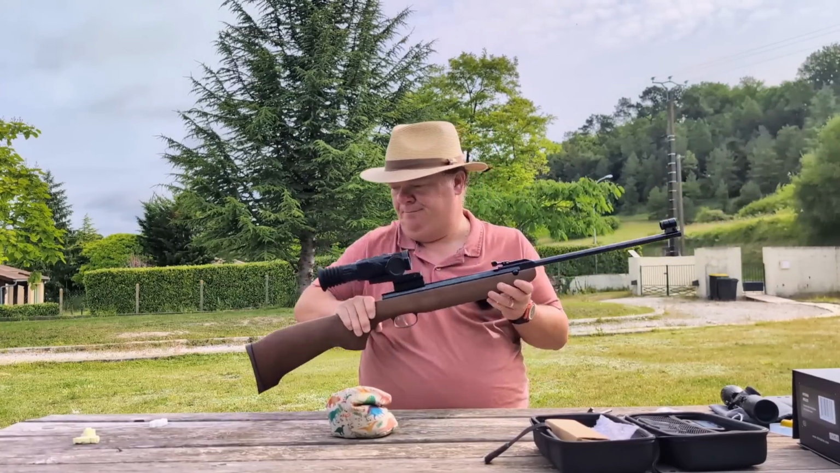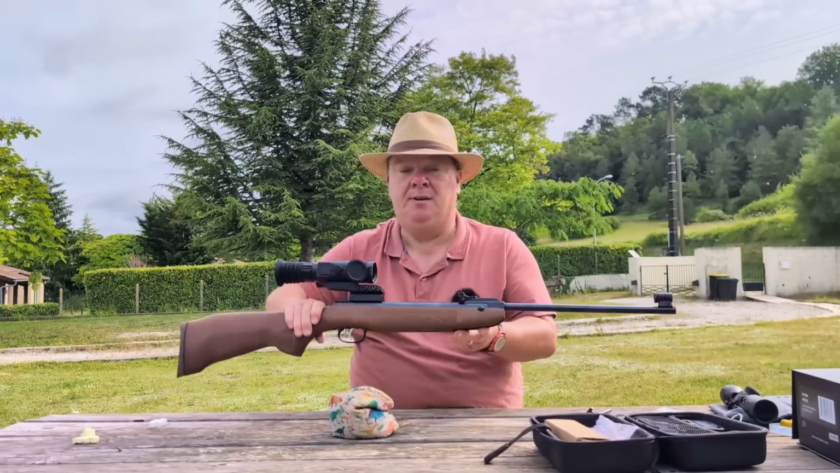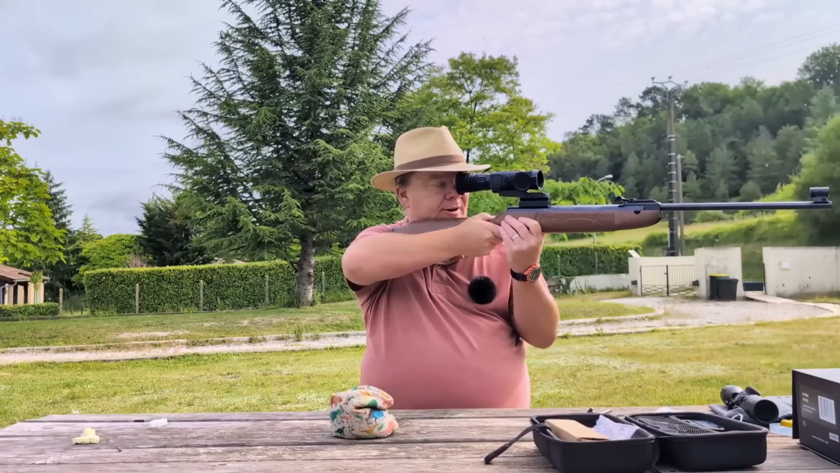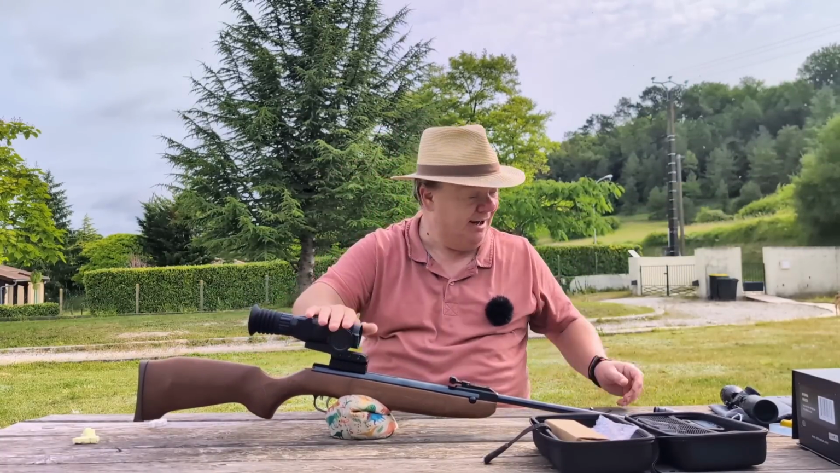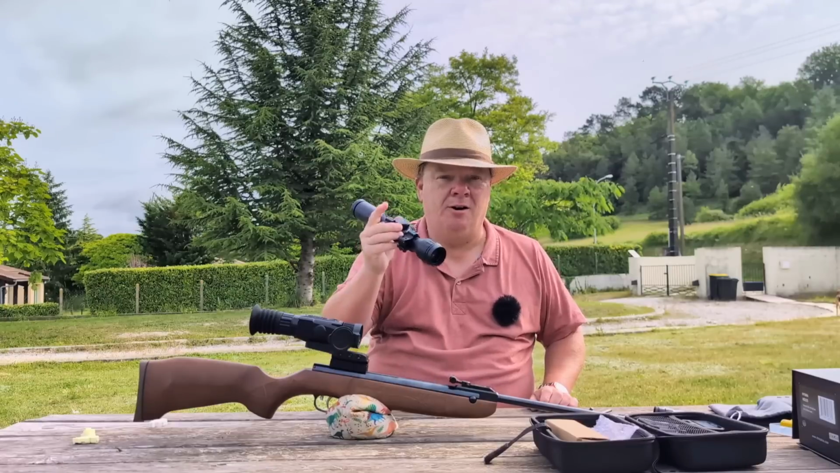Right, that's on there. I think it looks pretty neat. The weight hasn't changed. It's still a very lightweight rifle. There is virtually no difference in weight between the setup as thermal as there was with a 2 to 7x32. That alone I find incredible.